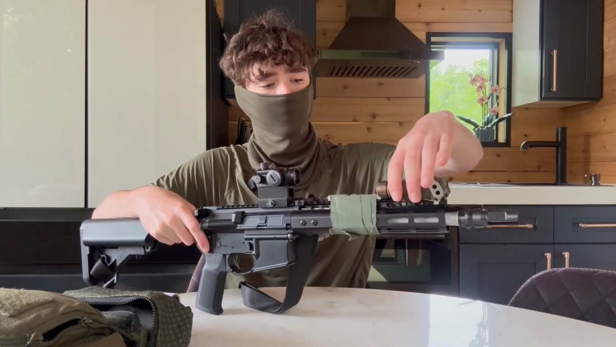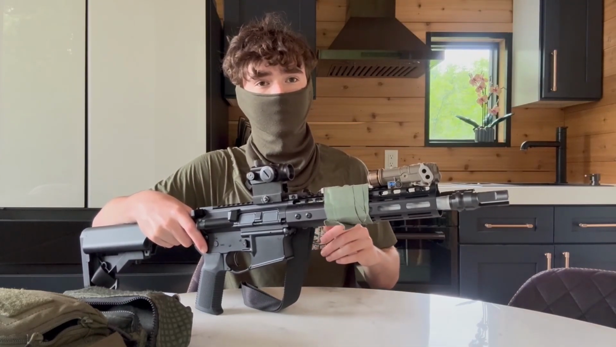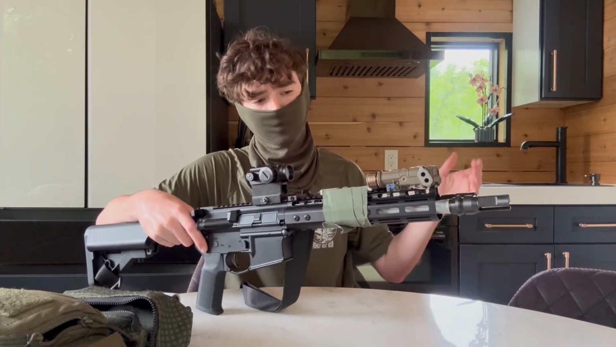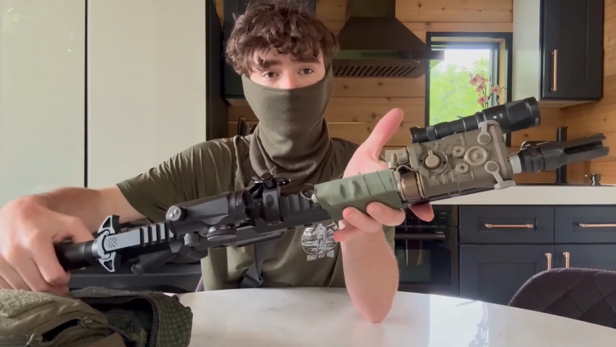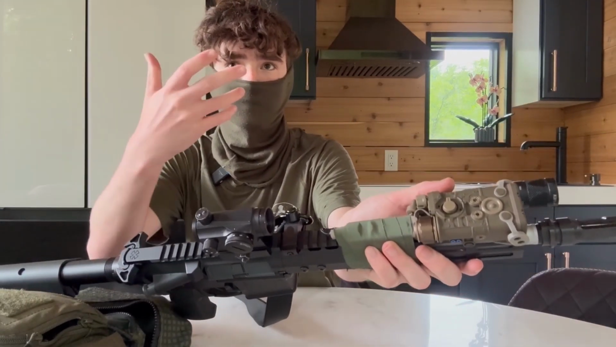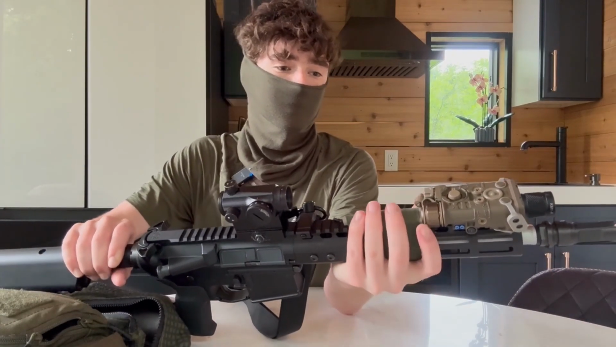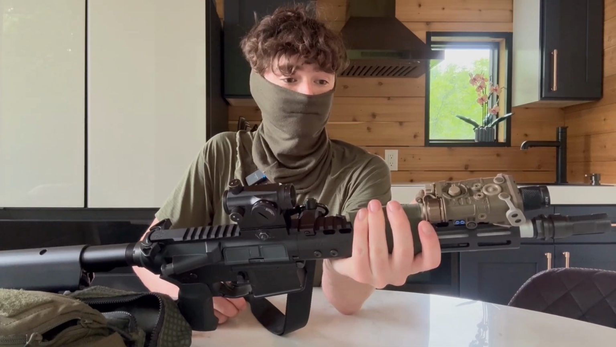So these are around $480, and they have all the feature sets of a real Engall. This one is particularly EAL, but they have a VXL version. But everything on it works like a real Engall. You have a dial on the back, so you can check your size of the illuminator just using your thumb. I don't know, it just works really, really well.